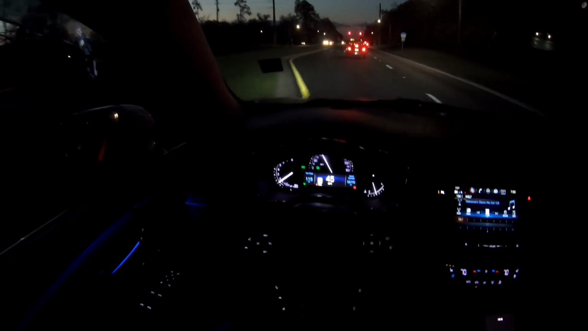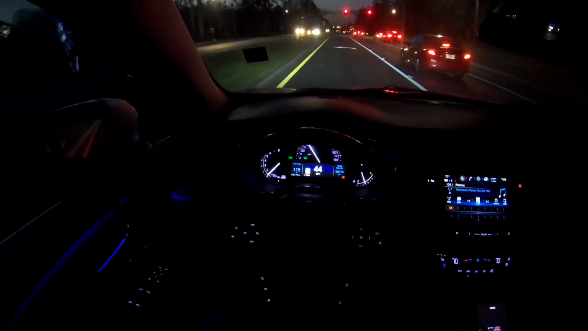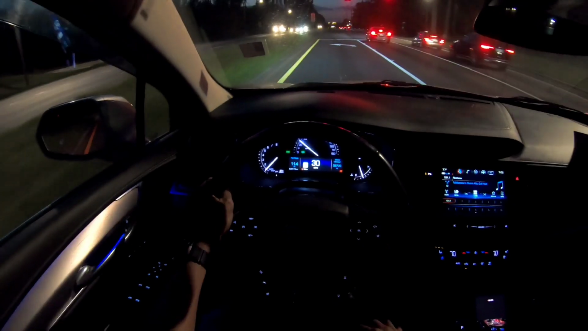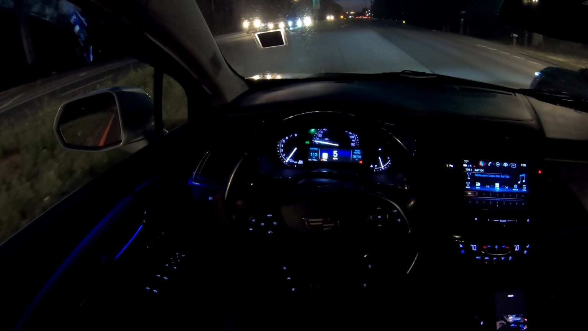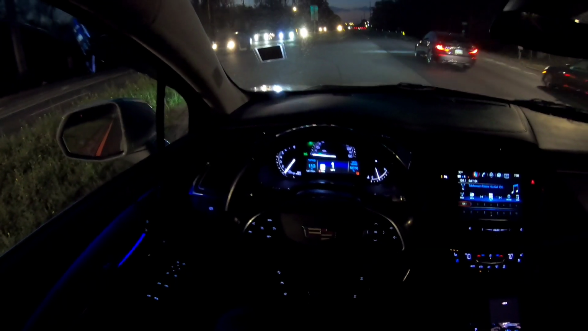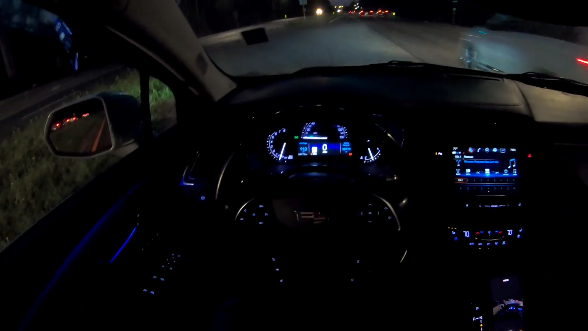And do the braking test. I'm doing about 45, 50. Gonna go ahead and brake it on down. Oh yeah, drama free. There's the auto start and stop and shut off. As soon as you lift off the brake, it will fire back up like that.